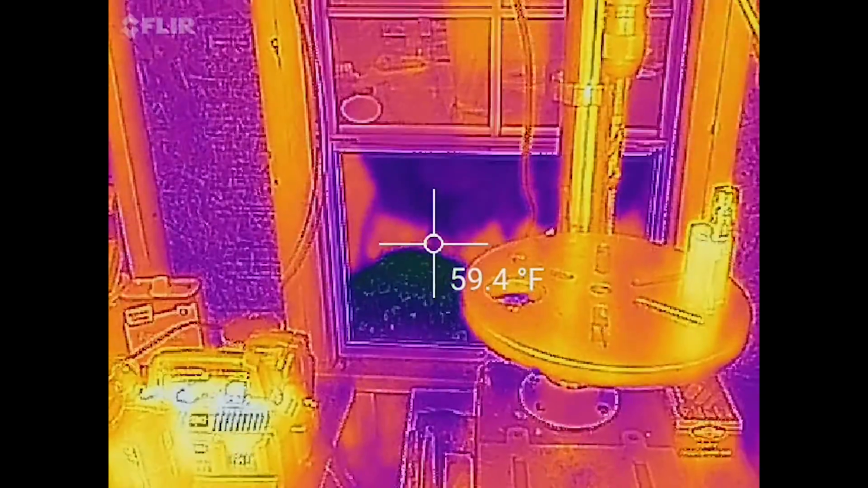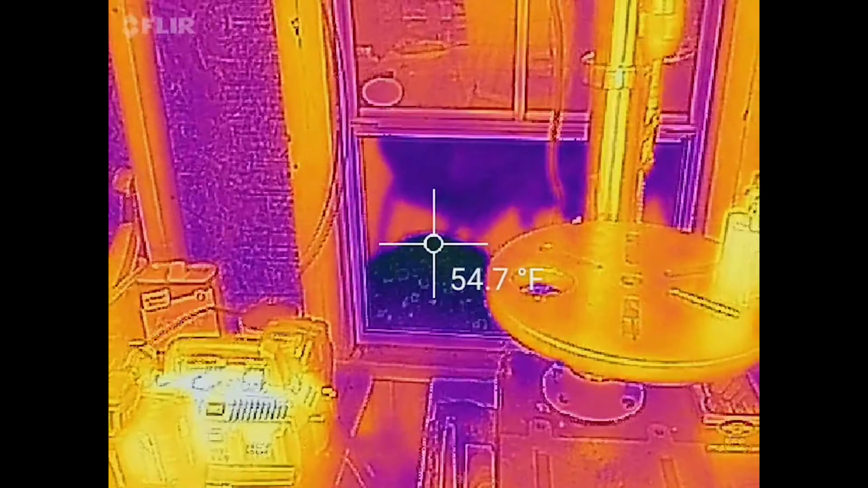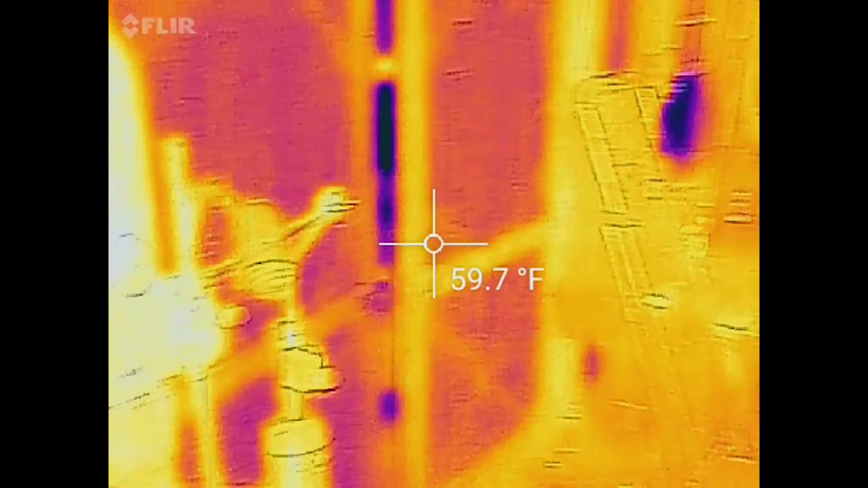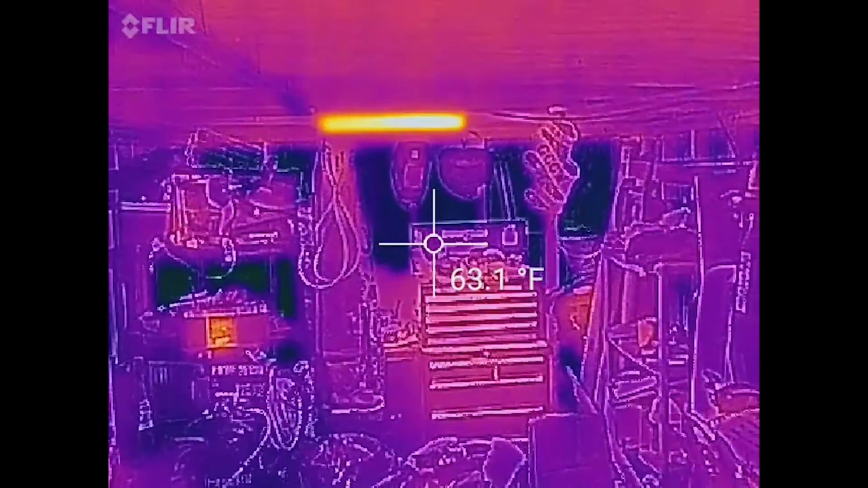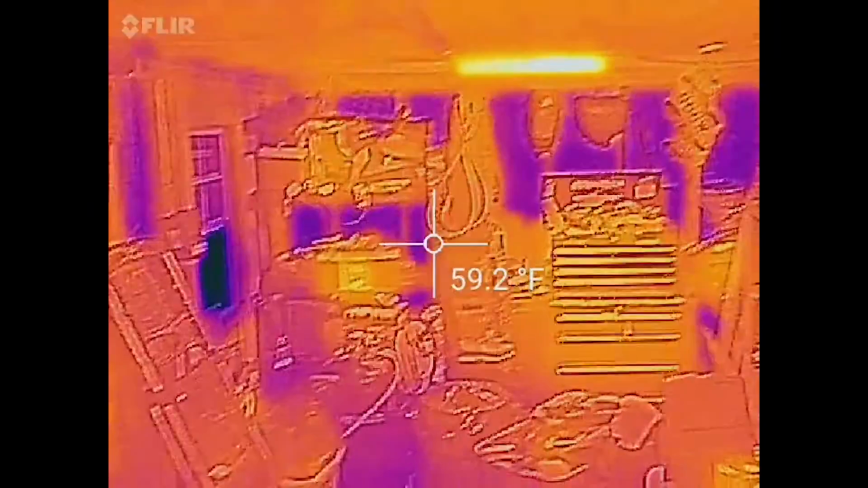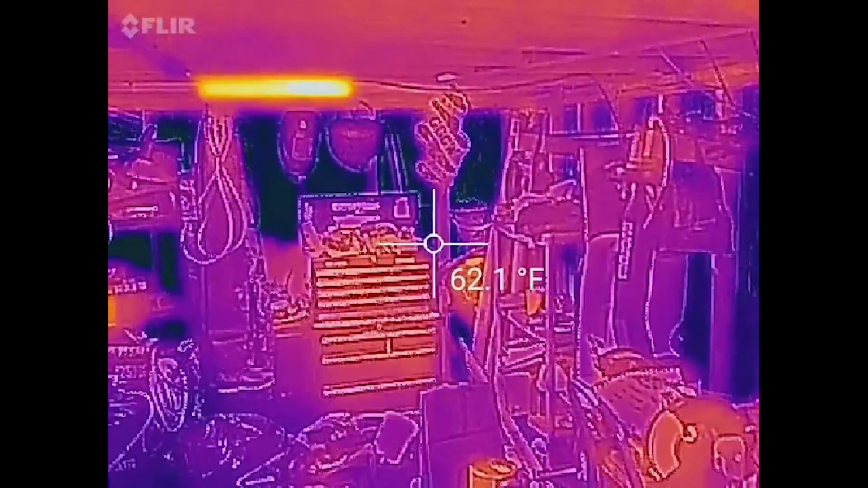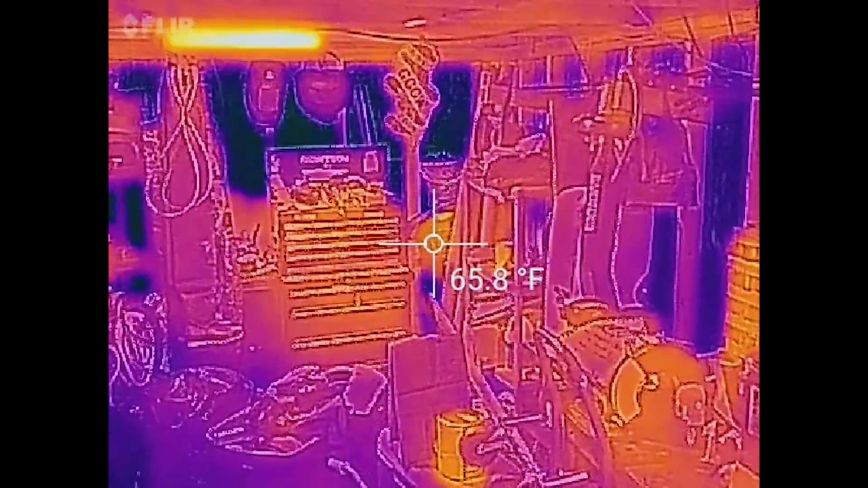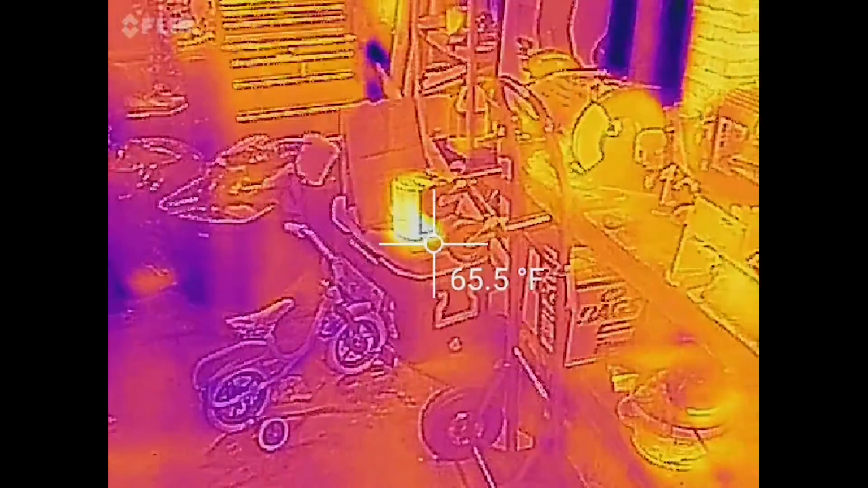Open window, 55 degrees, 54 degrees outside. We scan over here. We can see our uninsulated wall. See our radio right there. Light up there. The old boat motor back in the corner that's holding a little bit of heat from today. My paint can I brought in earlier.